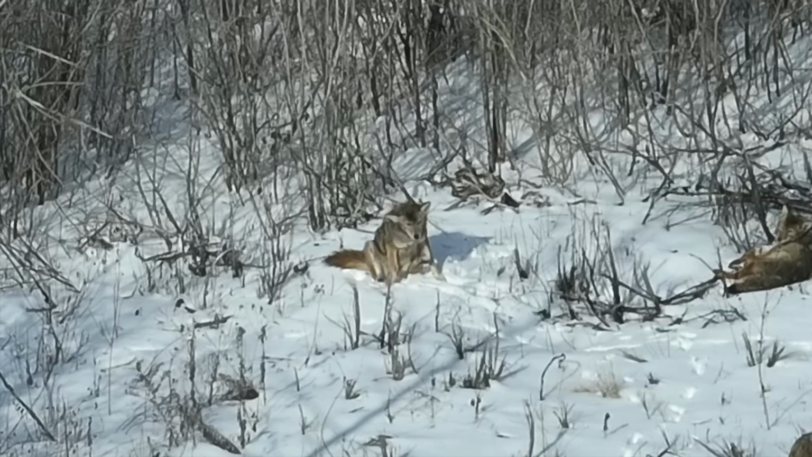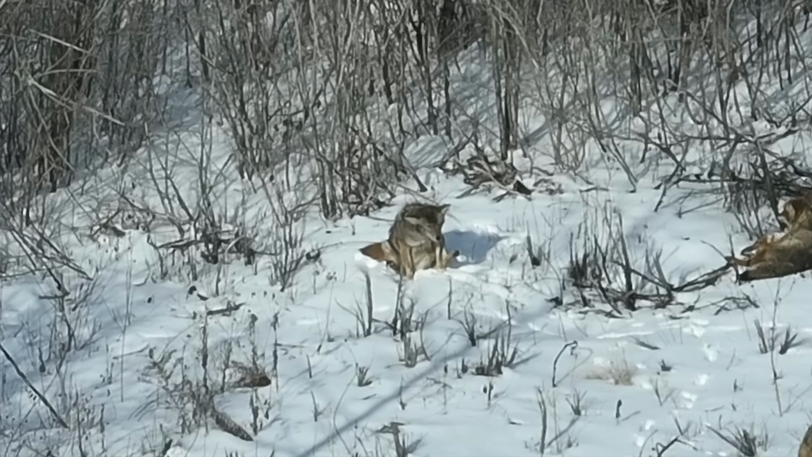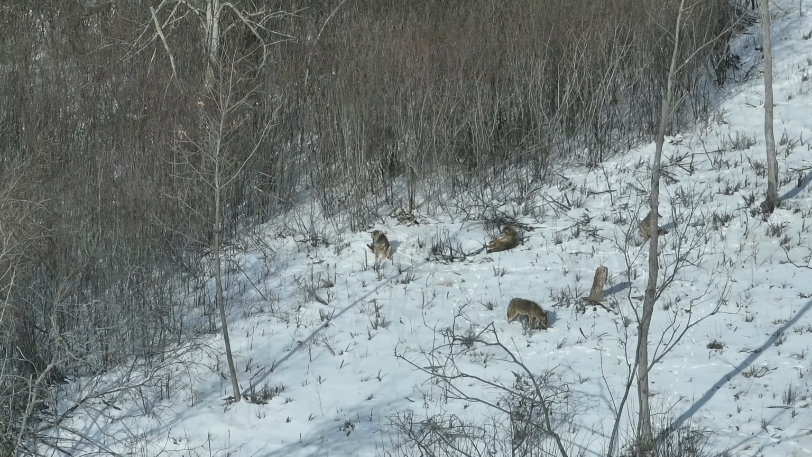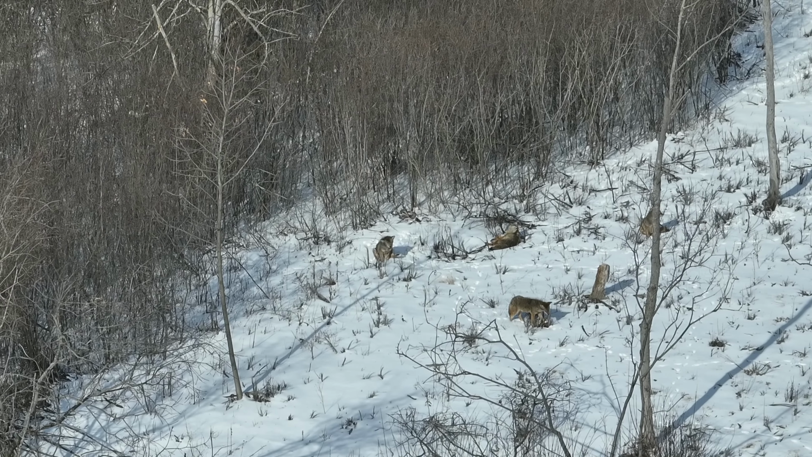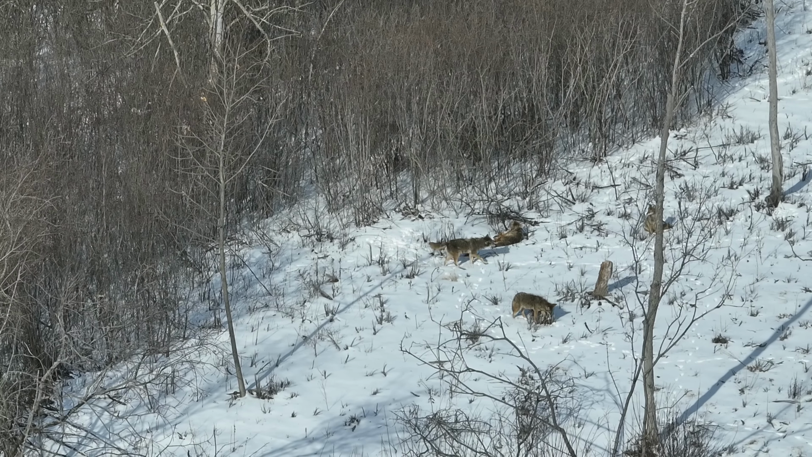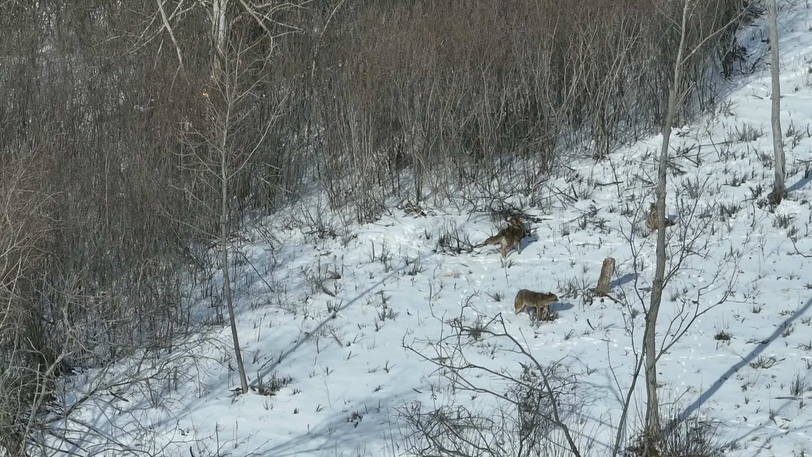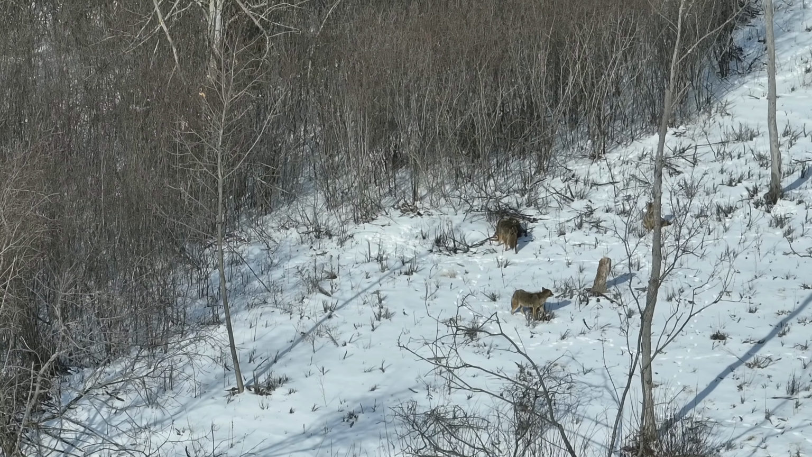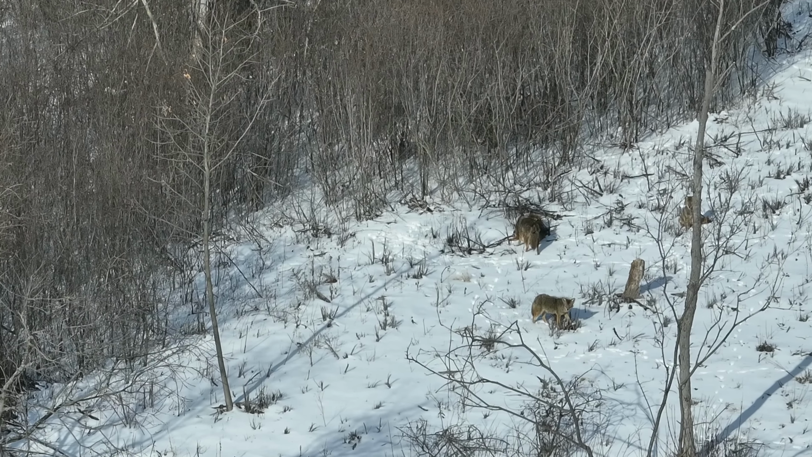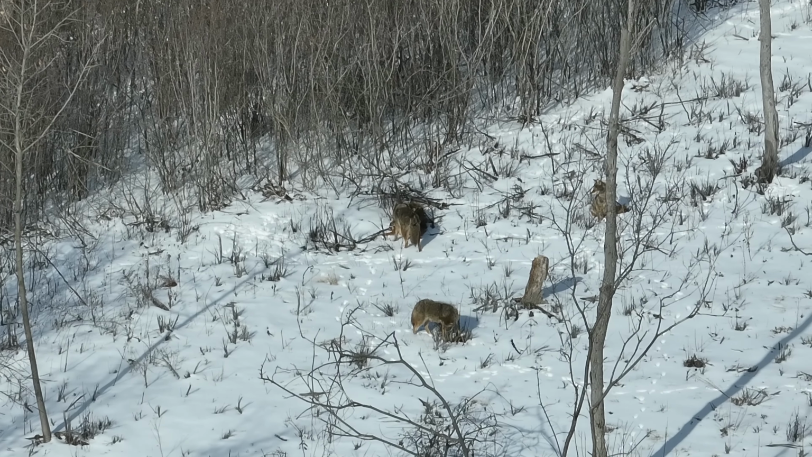There's a zoom in on a strange behavior with one of them. I'm not sure, maybe he had some spicy food. But this is the group that I saw as I was filming a mission in my neighborhood. I wanted to get it out to folks to learn a little bit about the drone and a little bit about how coyotes behave in residential neighborhoods.